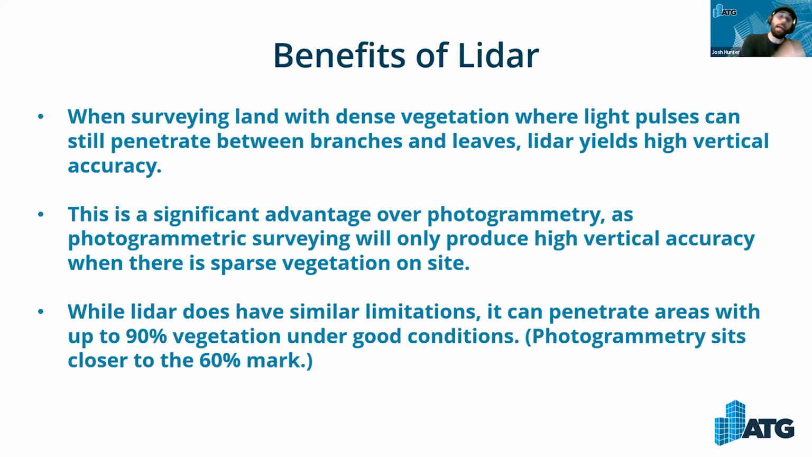As far as the LiDAR side of things, some of the benefits there: when surveying land with dense vegetation, so we're talking forests, lots of trees, woods, or if I'm in the good old Southwest here, cactus and everything like that, photogrammetry is not going to be your go-to there. You need something that's actually going to penetrate all those leaves and limbs and trees.